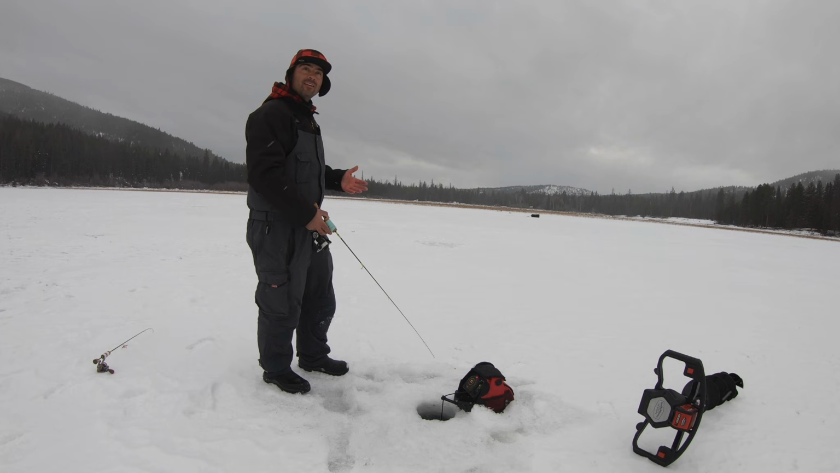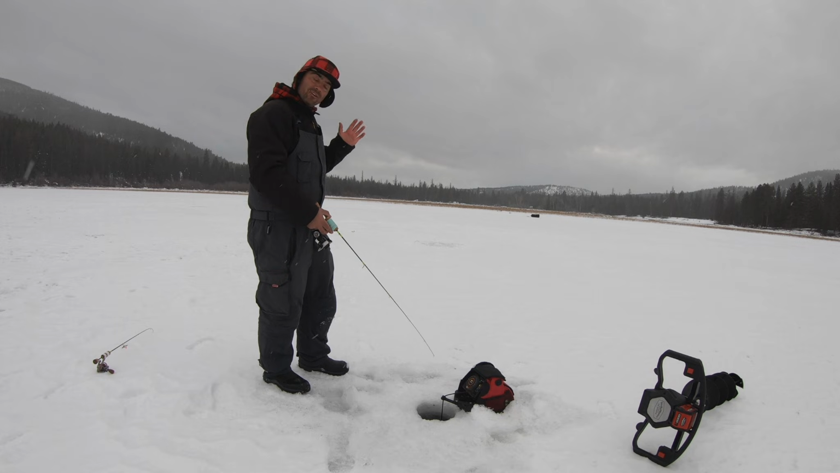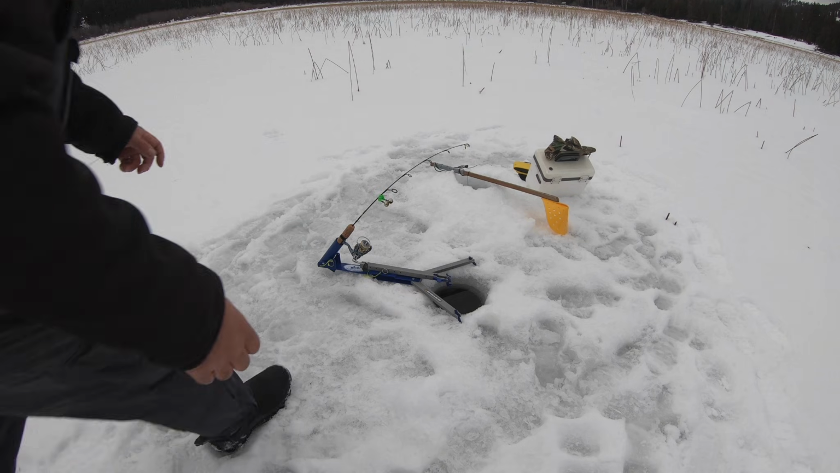There's supposed to be a lot of cutthroat trout in this lake, and I fished the whole thing. Weed beds, the very subtle points on the lake. I fished from the shoreline all the way out to the middle of the lake. I fished the water column right under the ice, right to the bottom. You think I could catch a cutthroat trout? No way.